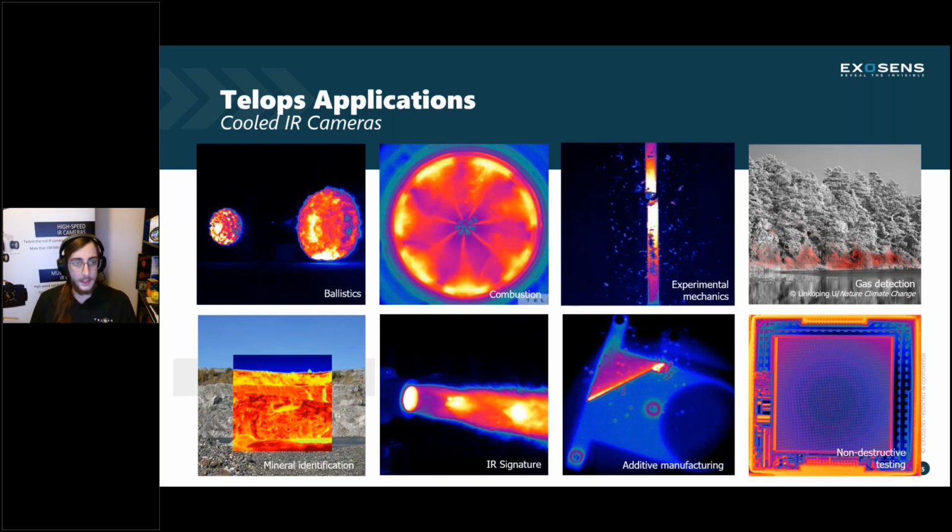applications. Ballistics, obviously a fast camera application, same for combustion and experimental mechanics. Gas detection and mineral identification are more multispectral and hyperspectral applications. Then we have signature, additive manufacturing, and non-destructive testing, all bread and butter high-speed applications for Telops.